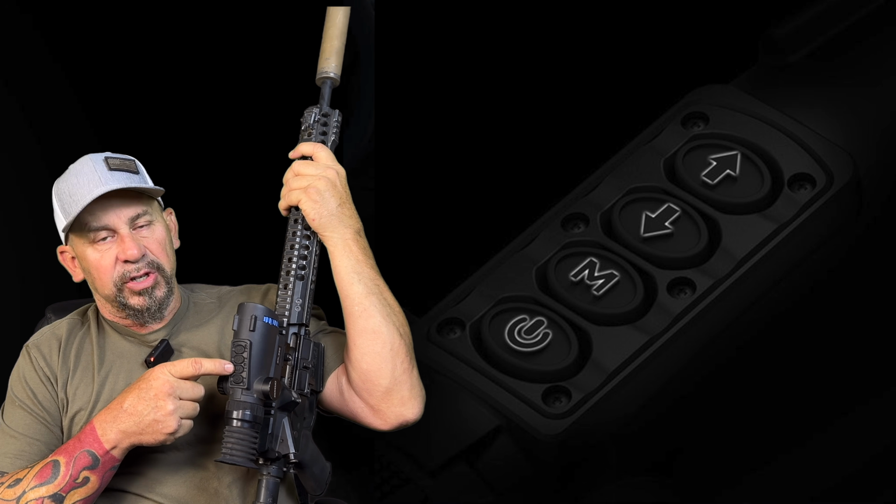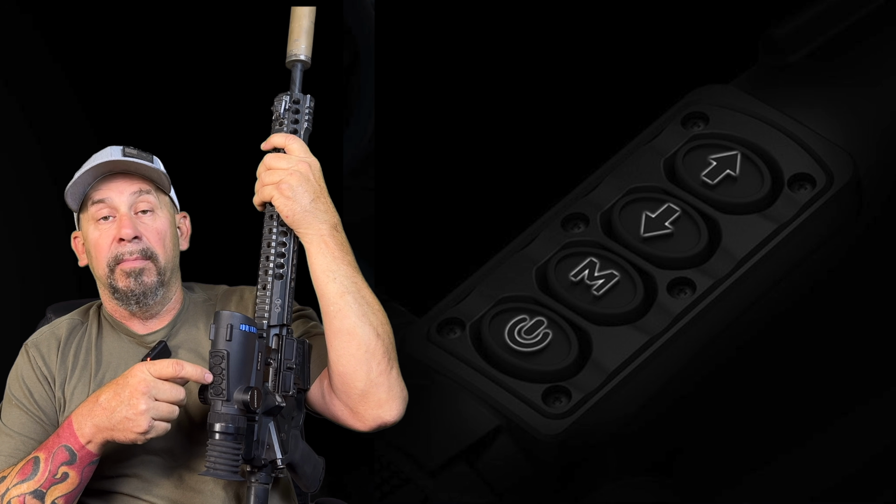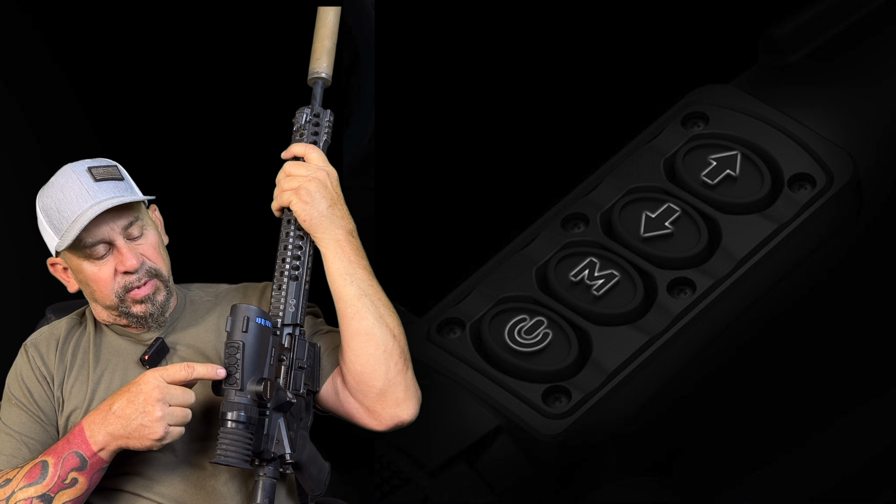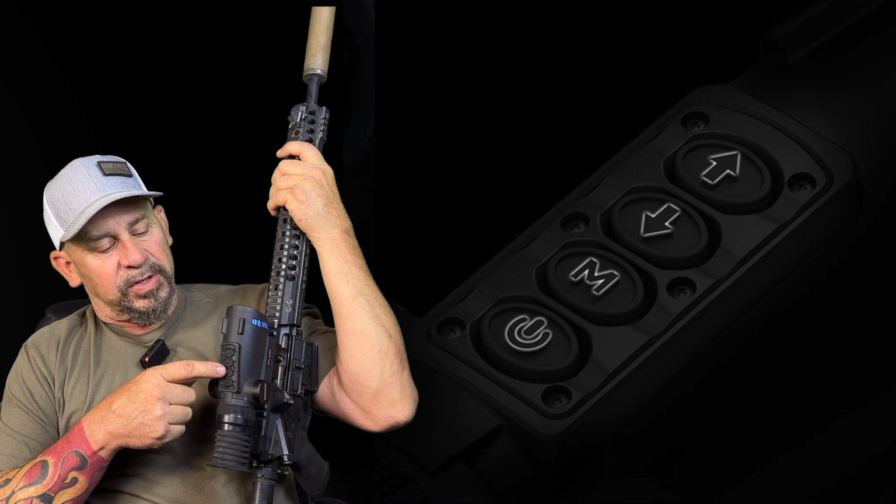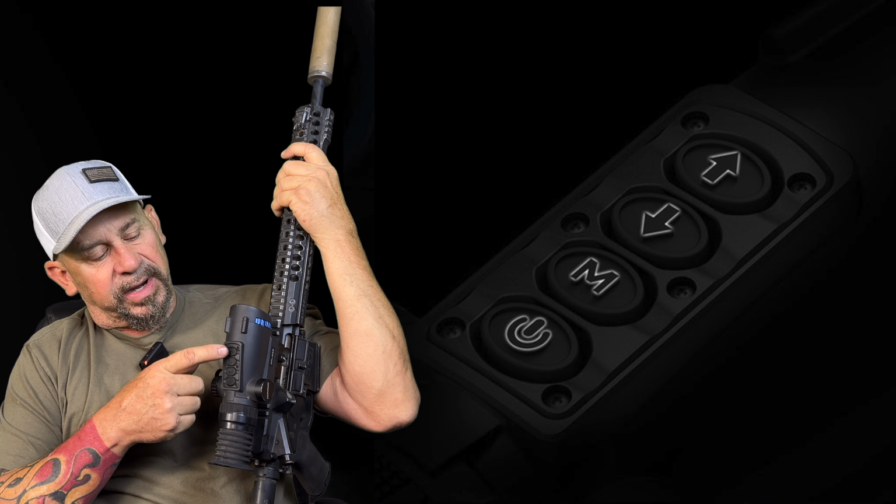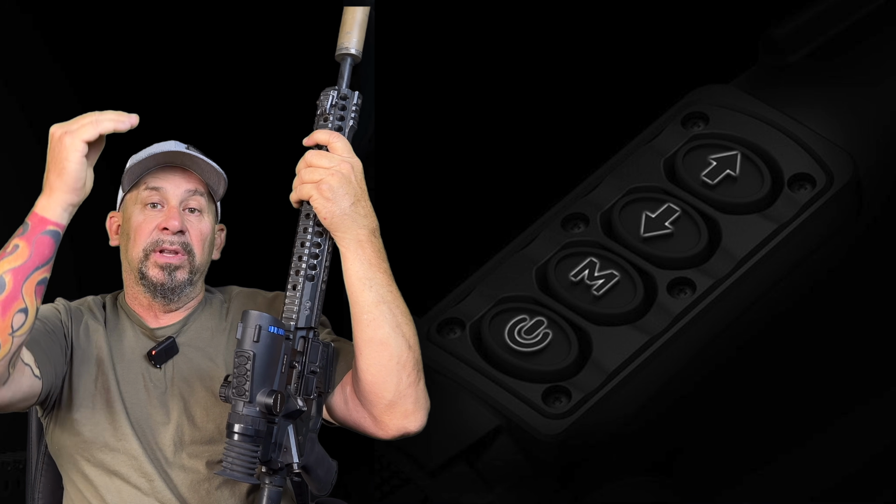Second button right here is your menu button. So this menu button will allow you to scroll through multiple options. It has a lot of stuff in the menu. But you'll be able to scroll through your menu options with this, getting into your menu, and then it's got your up and down buttons. So your up and down buttons right here will be able to not only let you zoom.